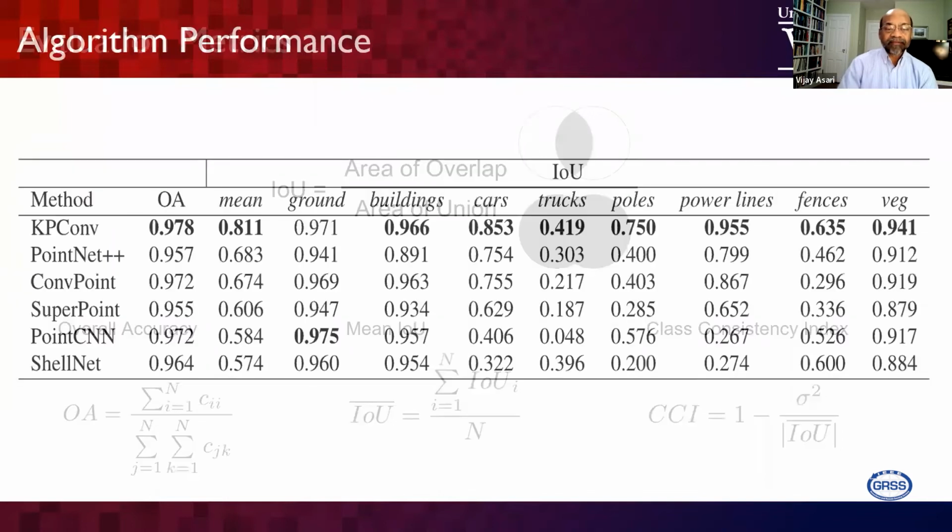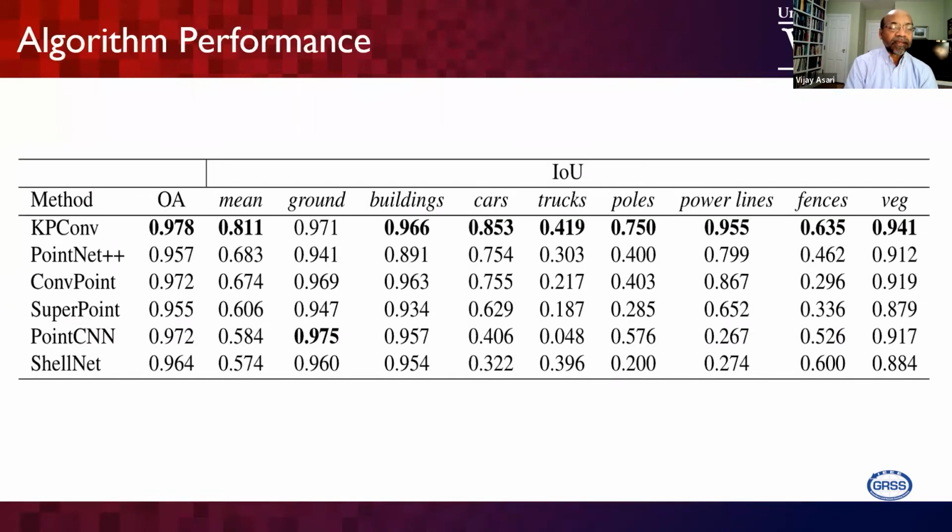As we can see in this particular table, for the benchmark we used 6 popular algorithms: KPConv, PointNet++, ConvPoint, SuperPoint Graph, and ShellNet. And we found that KPConv performs really well, better than all the other algorithms, and we can see the accuracy for the poles category.